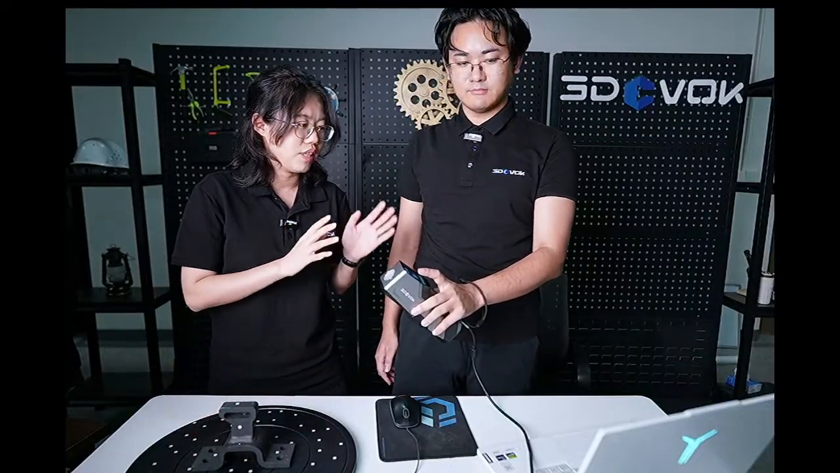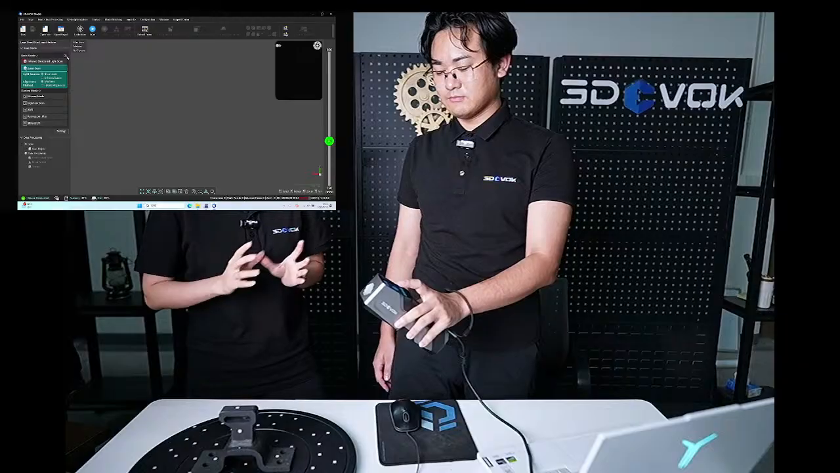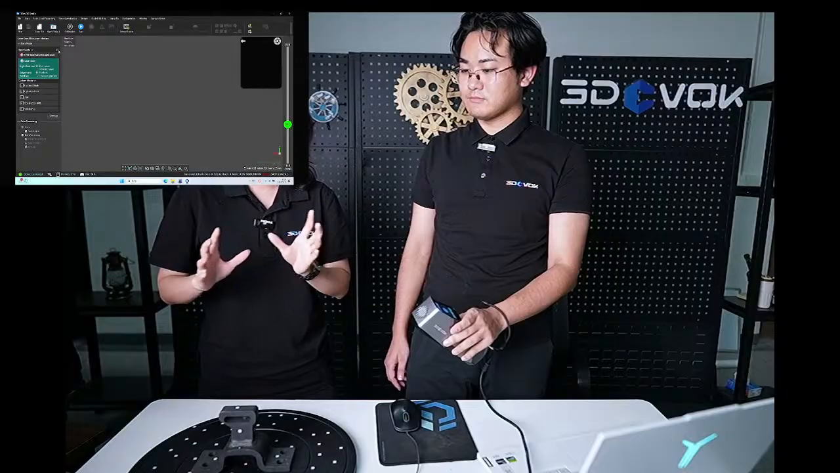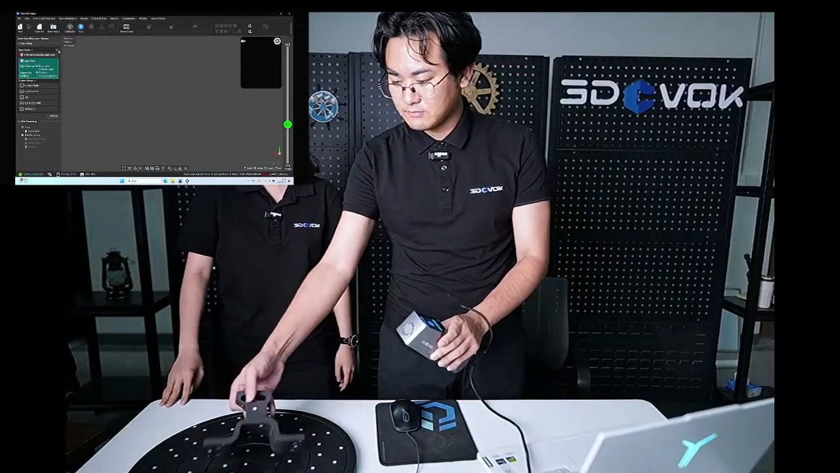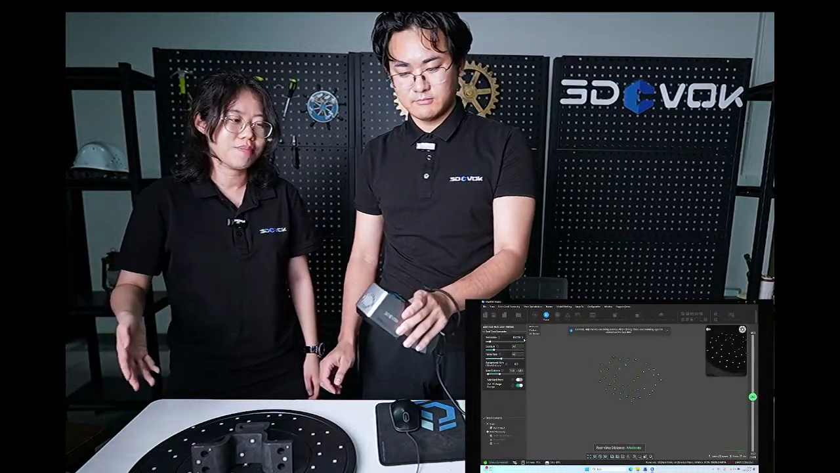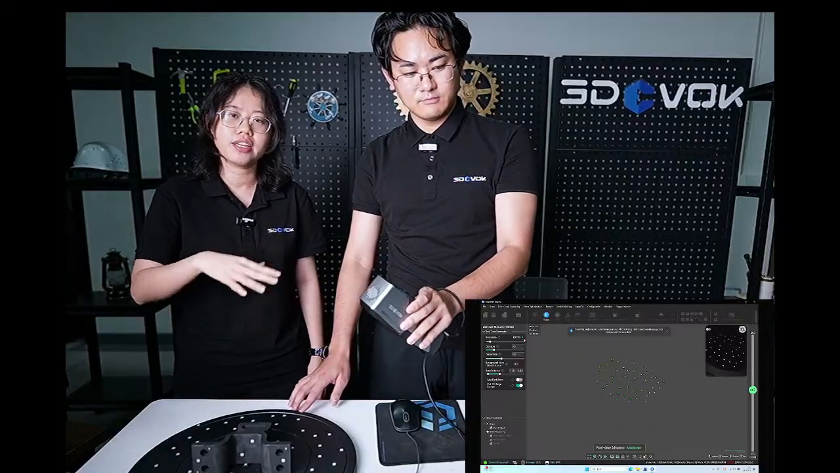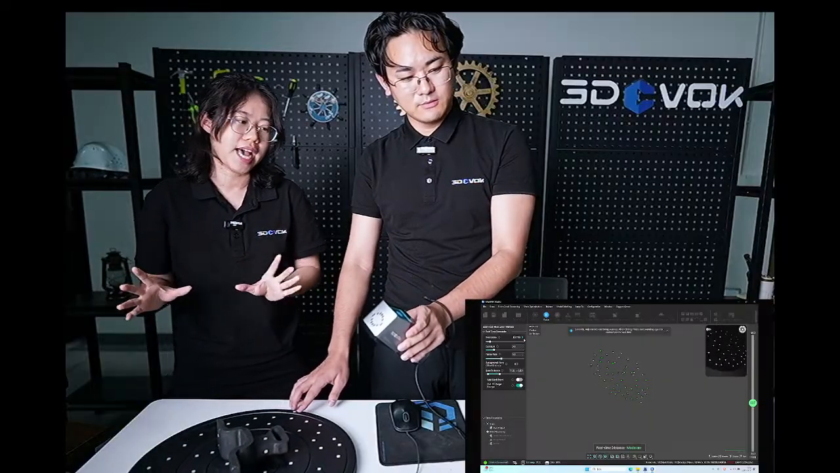So we can choose the laser scan in our 3DeVOK Studio software and then choose the blue laser and the marker alignment. Before the scanning, we have set the scanning settings about the resolution. We will use the 0.5 resolution to scan this industrial part. First of all, we need to scan all the markers on the industrial part and on the turntable. Make sure all the angles are captured because we need to make all the positions precise.